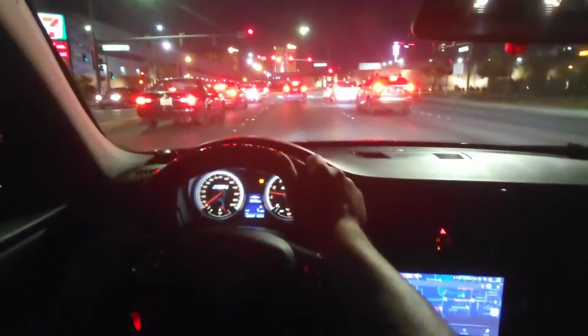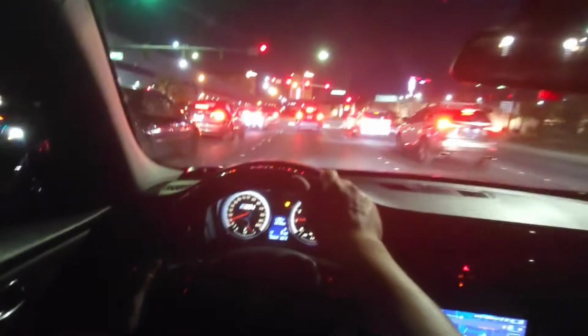The throttle, when I go in first, goes, see what I mean? It bucks you. It's a tunnel over here. See, I'll open the windows, turn the air off.